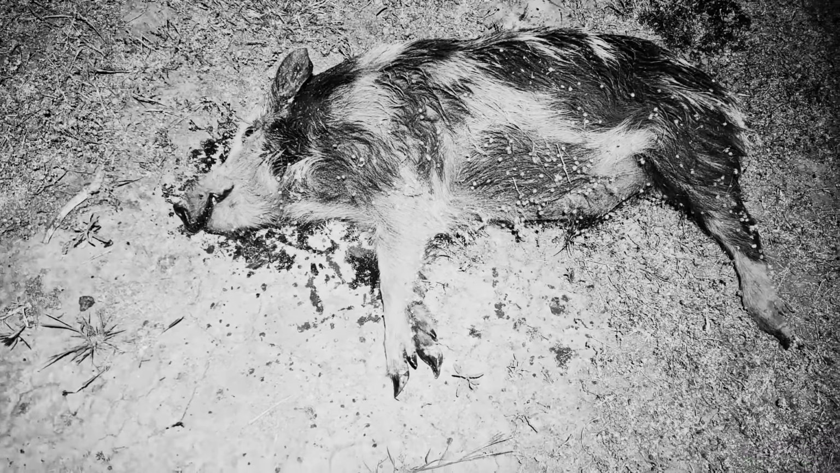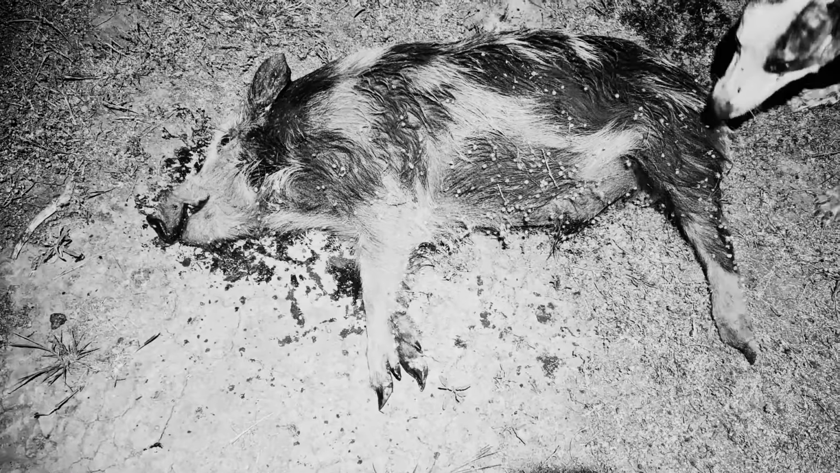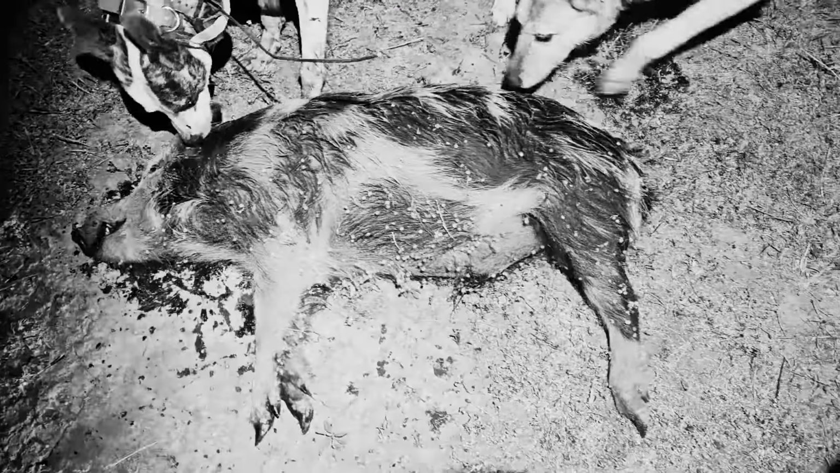Yeah, well, we just got this little fella here. He's probably 35 kilo. Now, he's an interesting little pig. So I seen him in the thermal. Anyway, he took off from the dogs and he wasn't really moving real fast in the thermal, and then he sort of hit the deck and he was wondering what was going on.